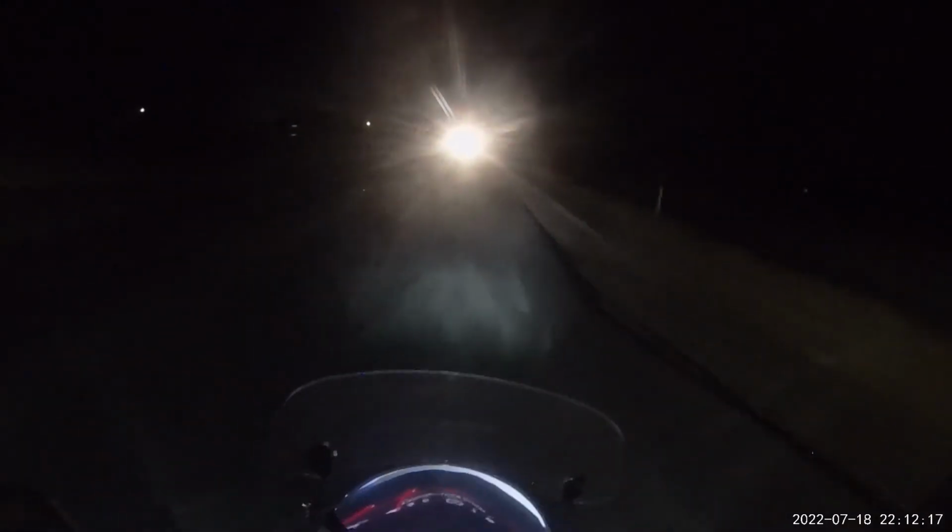So I'm very mindful of turning it off when a car is coming and turning it back on once I actually need it.